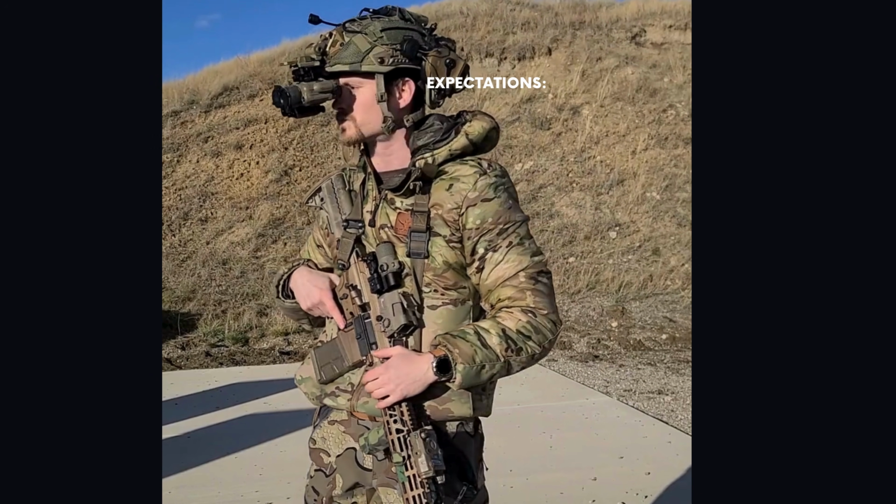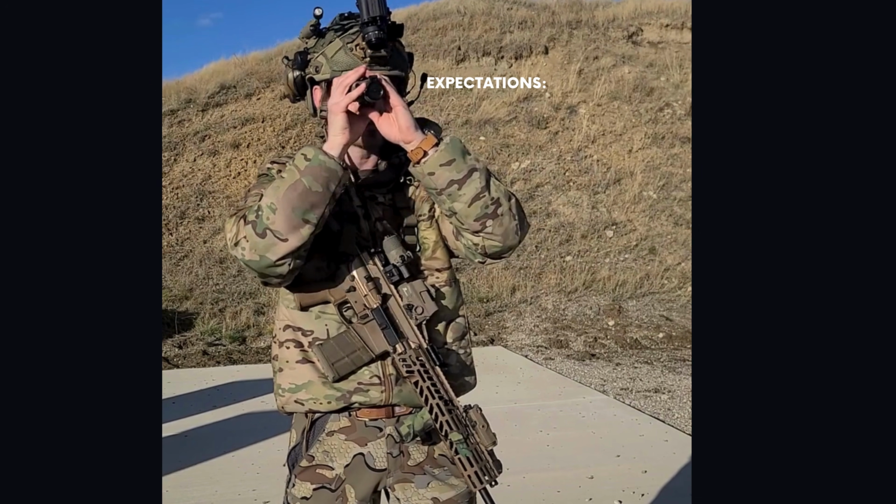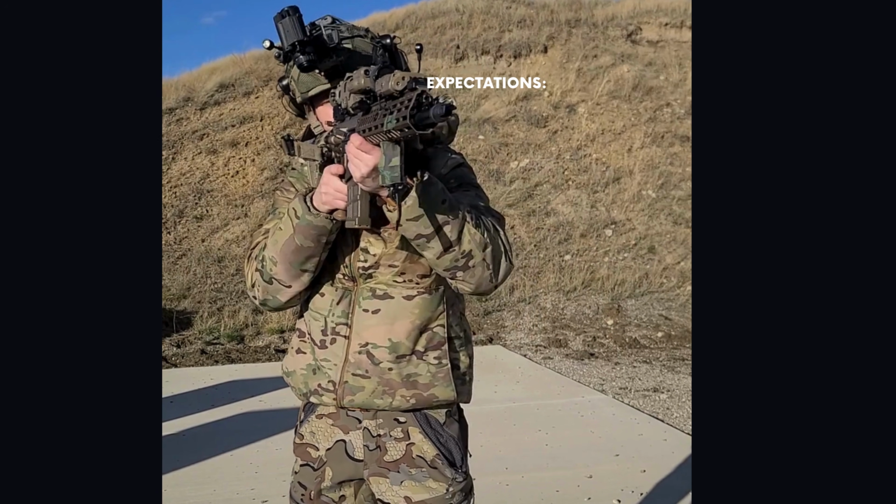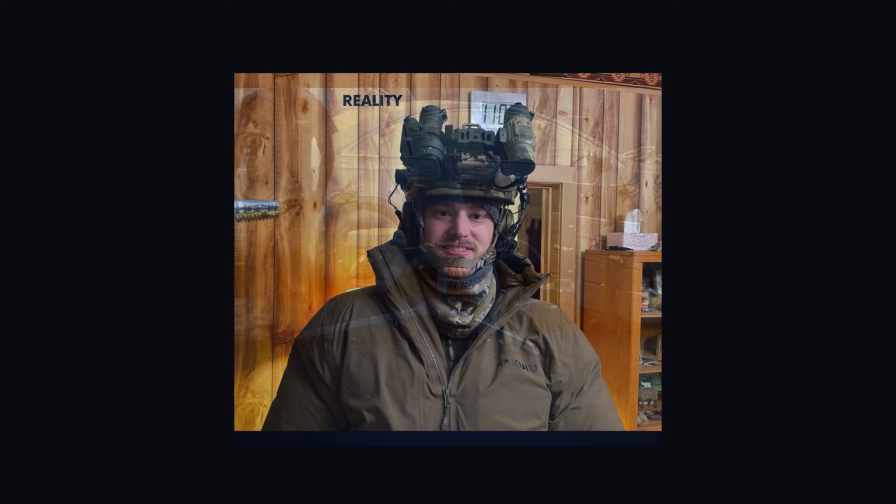This is what your expectations are. It looks super cool. You can take it from your helmet, use it as a handheld, throw it on your rifle, any day optic you want to put it in front of, and be super awesome. But expectations don't always work into reality.